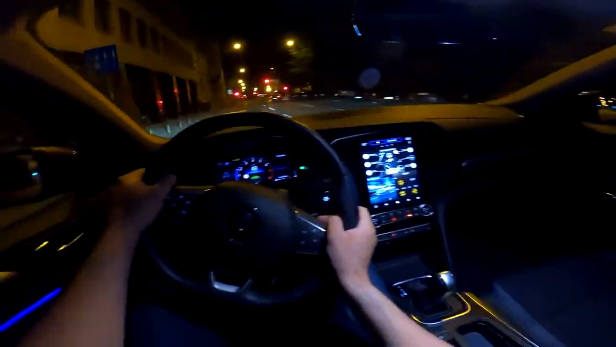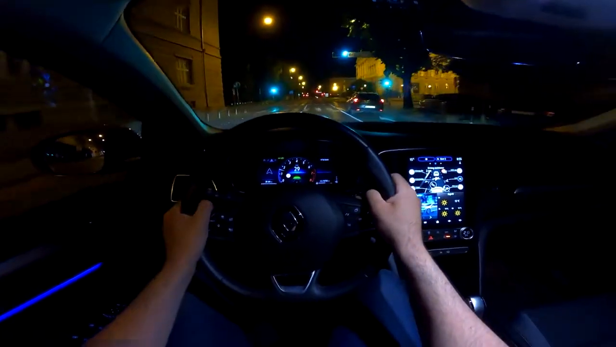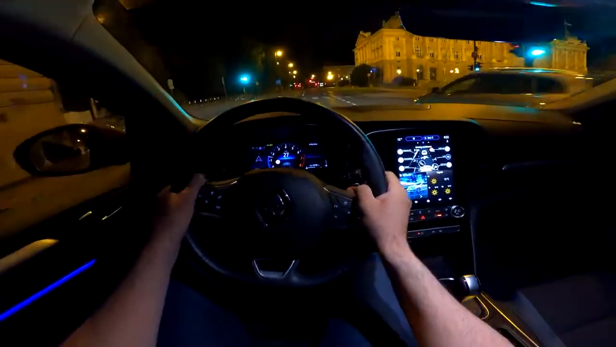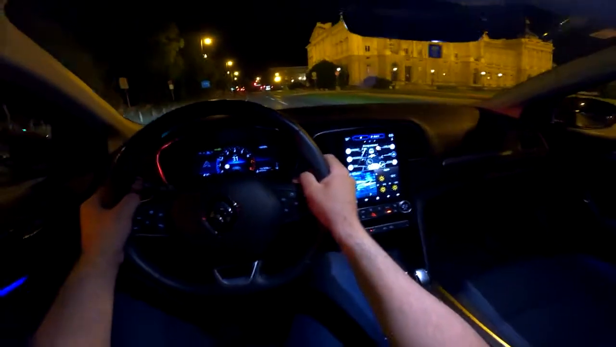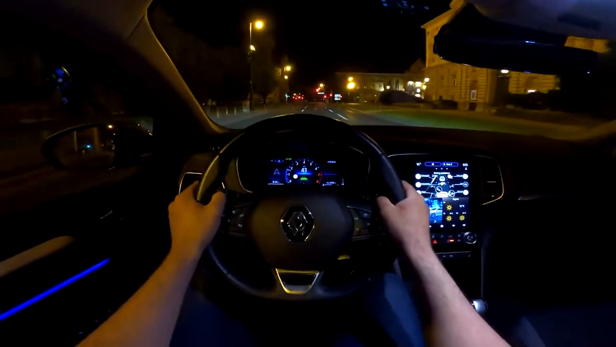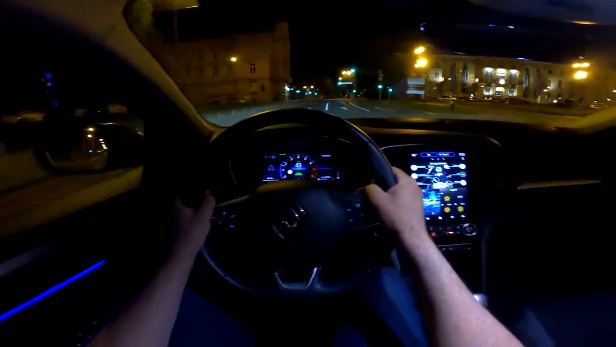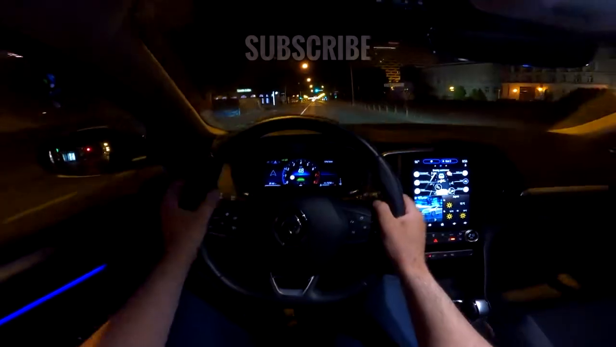And let's actually change lanes now so that we'll be next to this car, and you see the blinking on the mirror, so that was the warning for the blind spot.